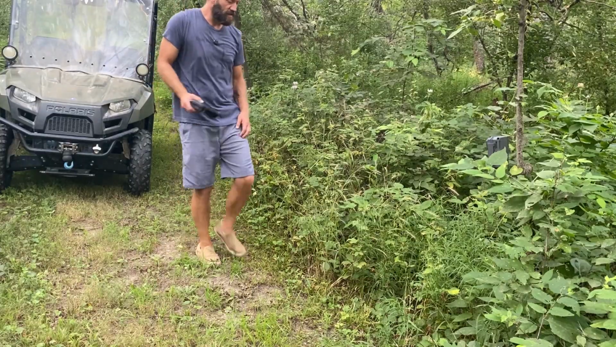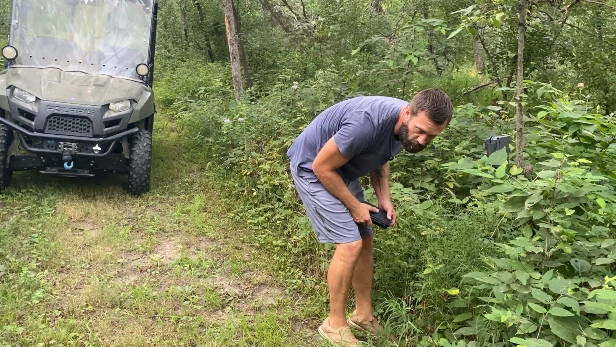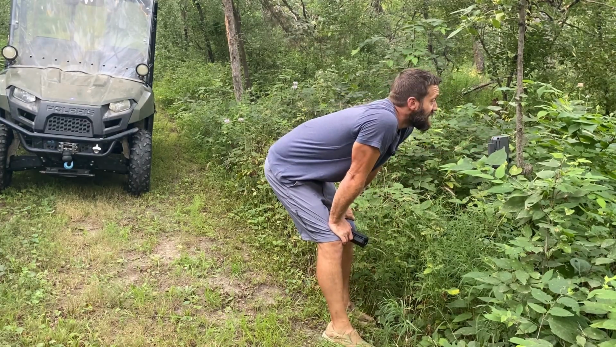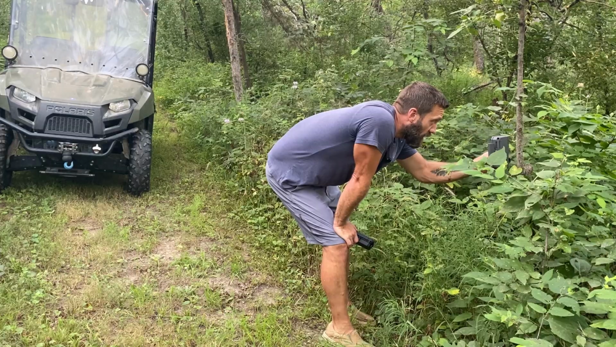The heat is finally starting to catch up. It is freaking hot out here, and it's dead. Wow, there's some massive cobwebs. That's a big old spider too. But it is getting hot and sticky out here. I think today, again, we're still in the heat advisories, and it says it feels like 111.